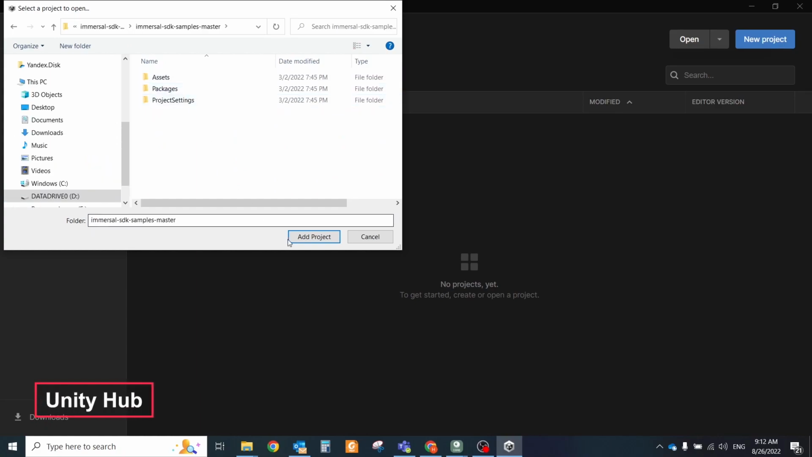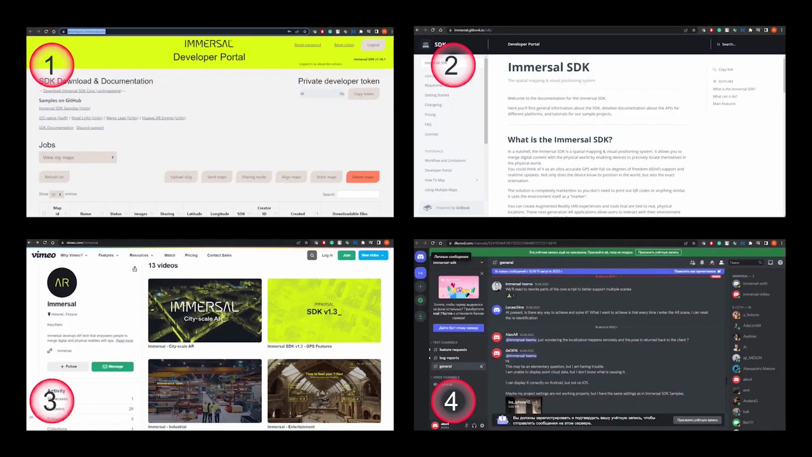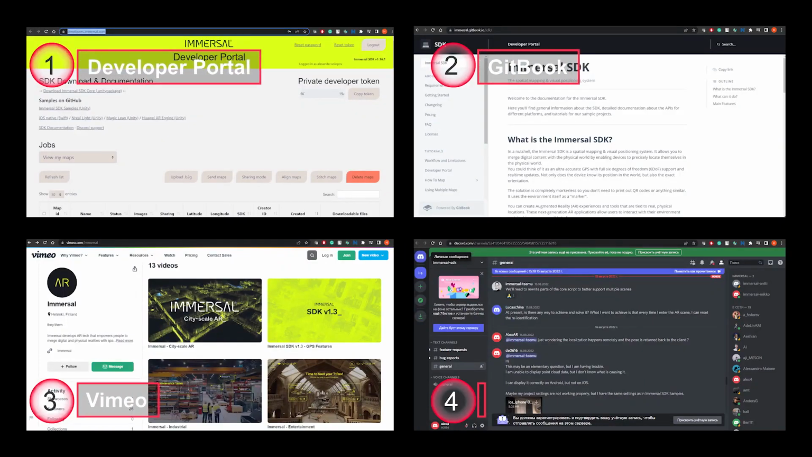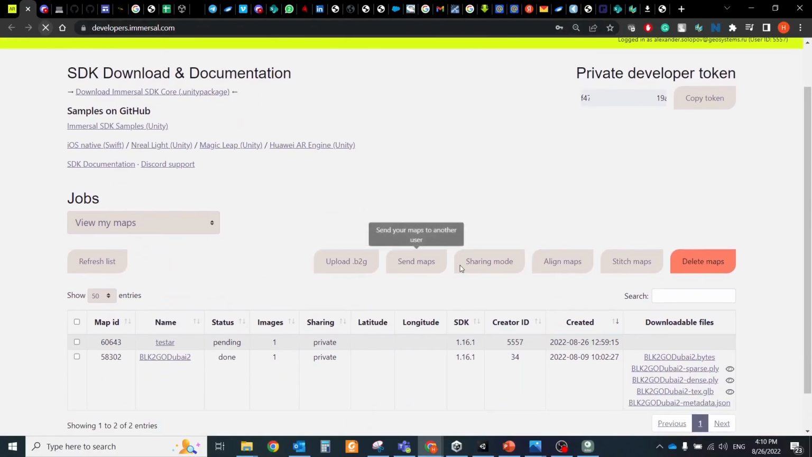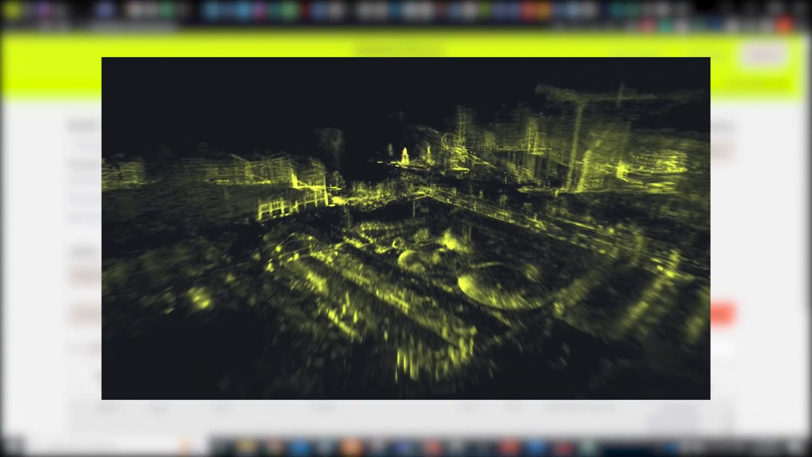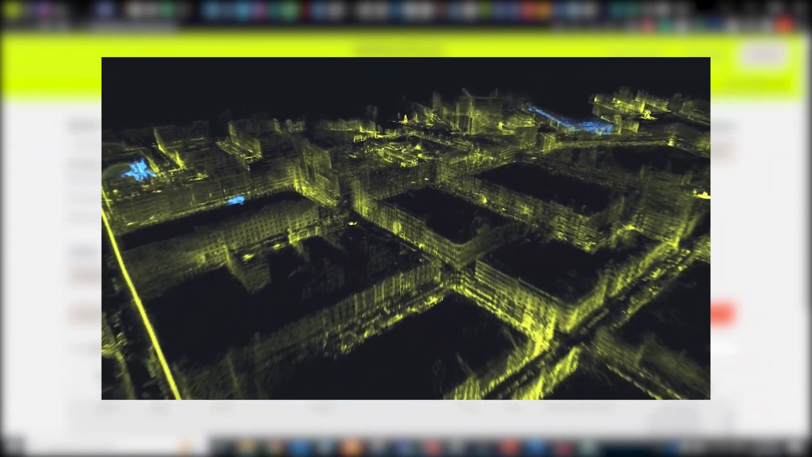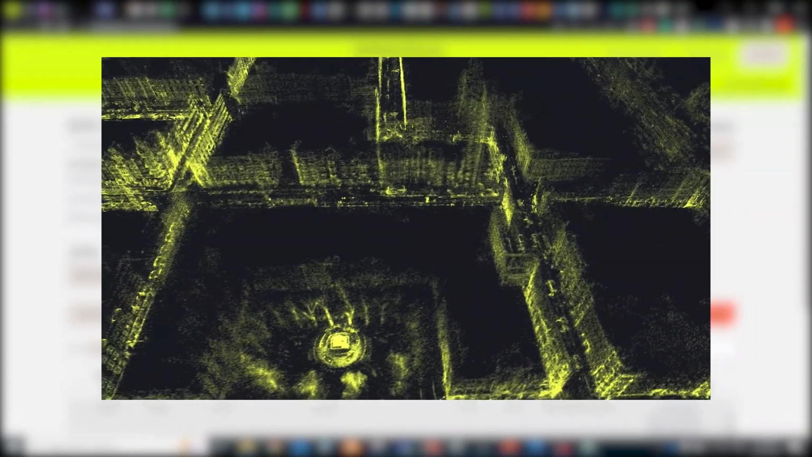Detailed information about the installation and capabilities of the Immersal SDK you can find in the below resources: Developer Portal, Gitbook with instructions about the SDK, Vimeo channel with tutorials and promo materials, and Discord group where you can ask for advice from other users and developers. A few words about the Immersal Developer Portal. You will get access here after registration, and the main use of the Developer Portal is to download and manage your maps constructed using the Immersal Mapper mapping application or automatically generated from B2G files. You can also find links to the latest SDK core package and Unity sample projects in the portal.